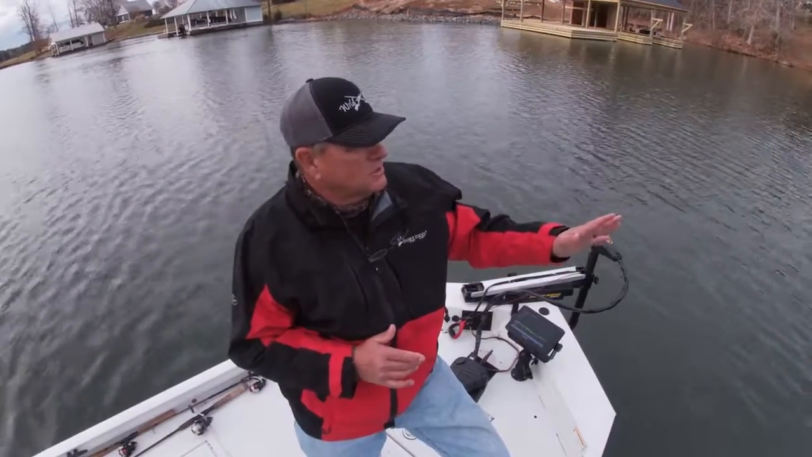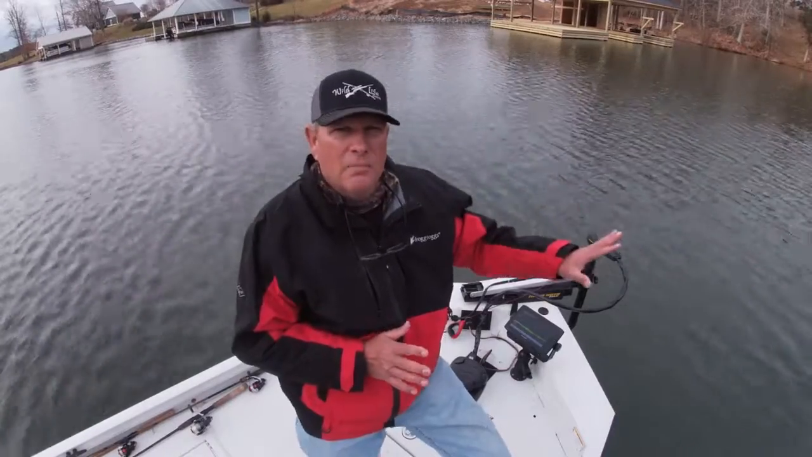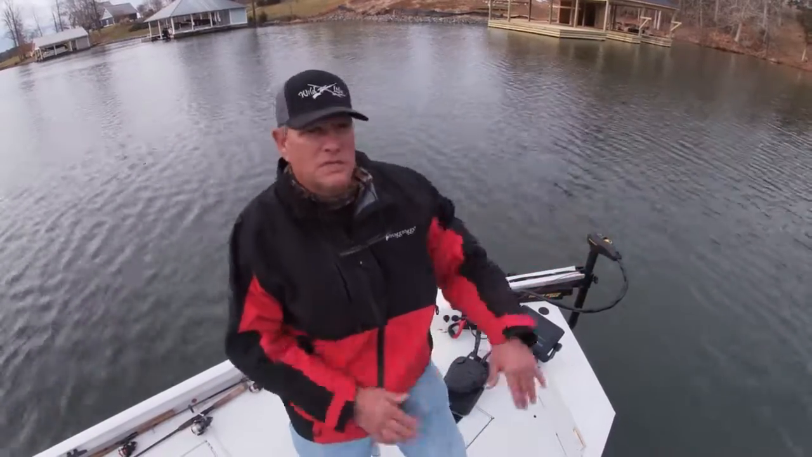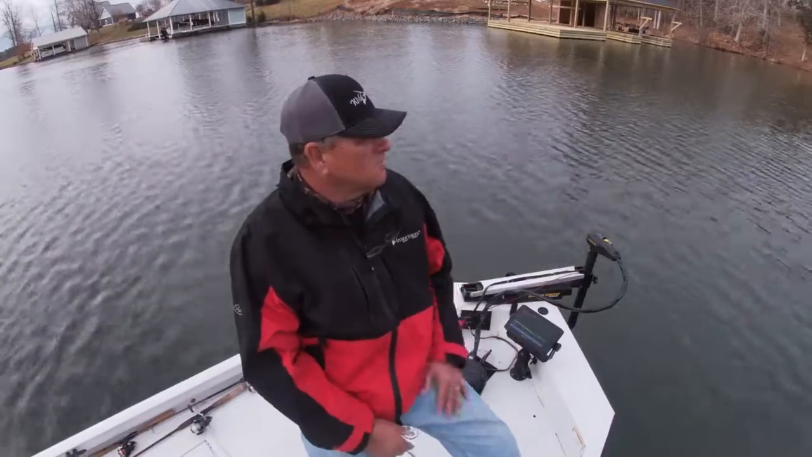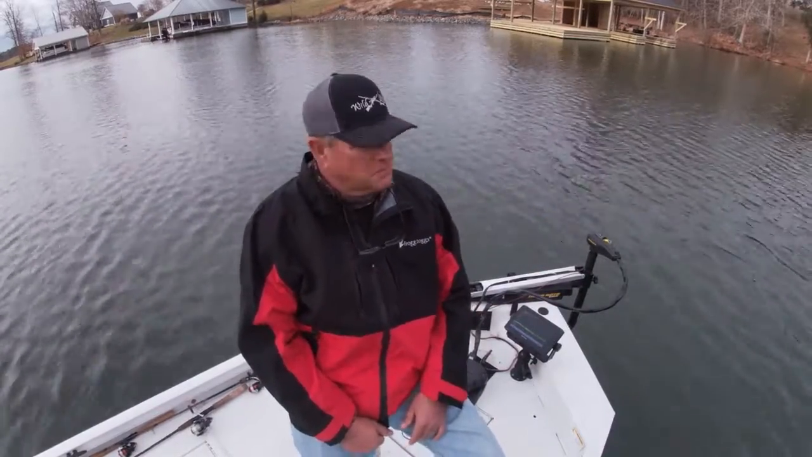I know I saw some crappie in the back of this cove. There's a lot of shad right in the back of the coves right now. They're up on these sandy flats, and I have seen some crappie, but I didn't catch any. There are some bass back here chasing them too.